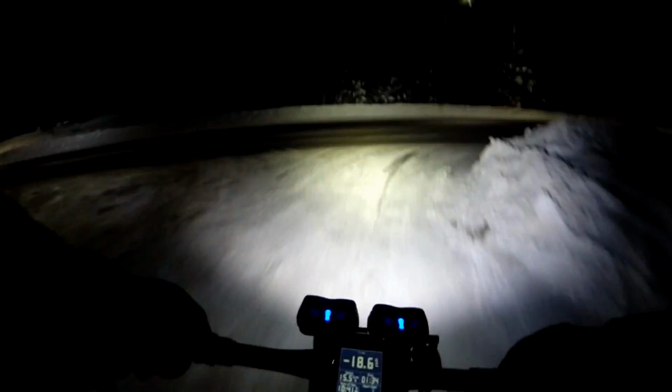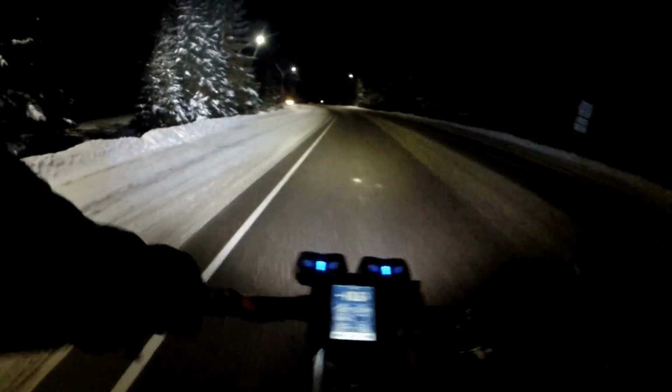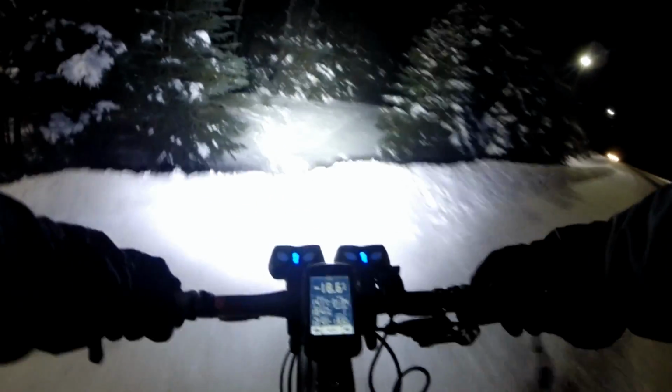It's alright, the riding in there is reasonably fun. Not rideable. It'll get rideable once we get into the woods here.